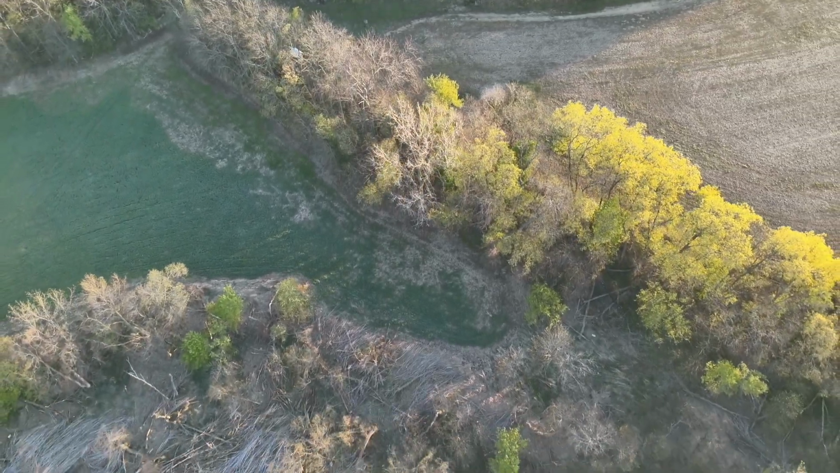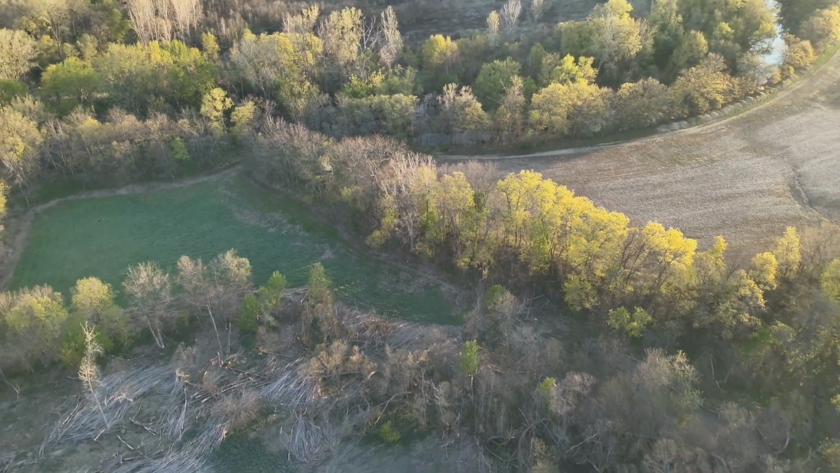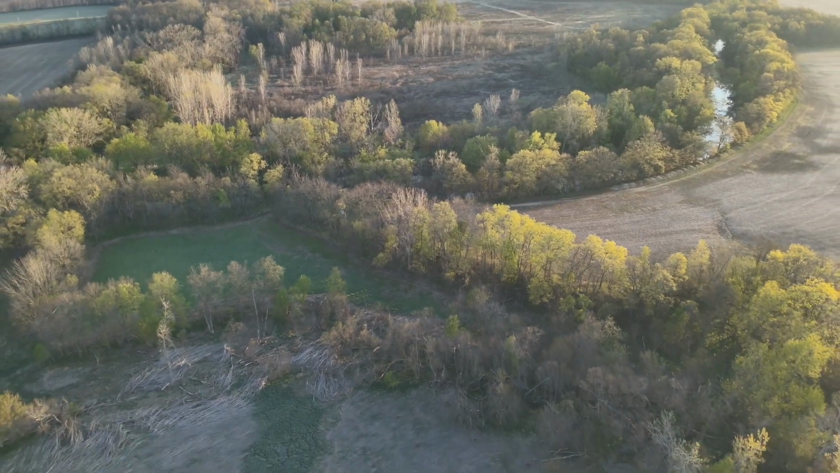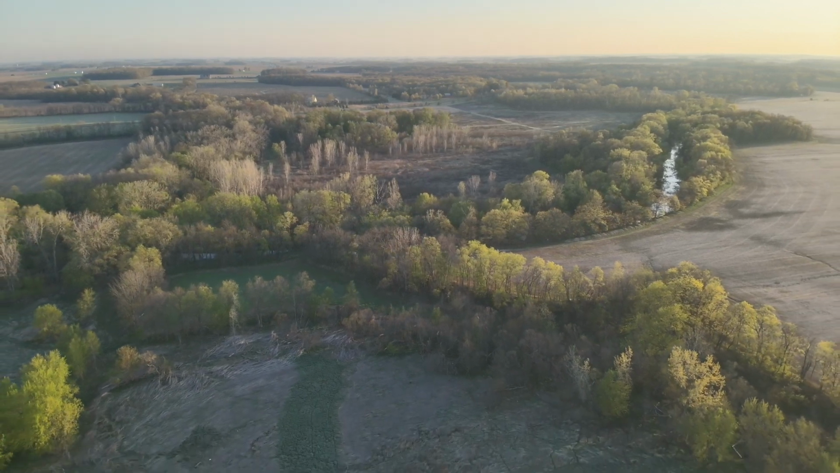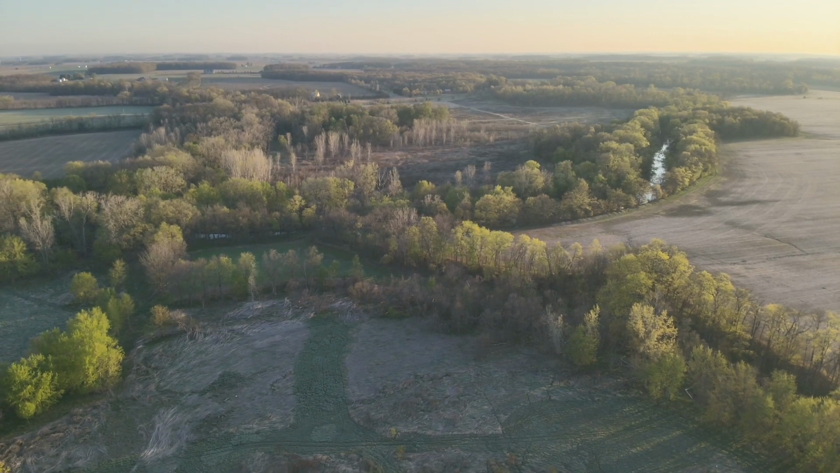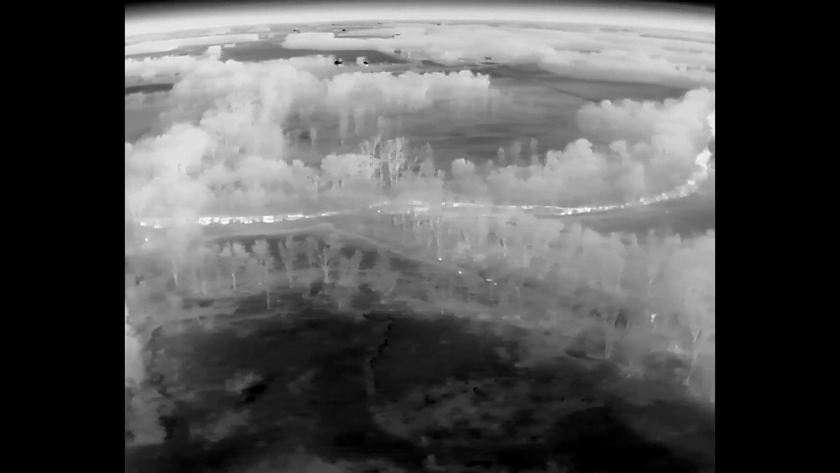I kind of wanted to give the viewers a little bit different look of how this land lays out, and what it means to me, or what I've seen. But I'm definitely going to go back and check out what I believe was a shed. The things you find in editing are quite a bit different than what you find while flying.